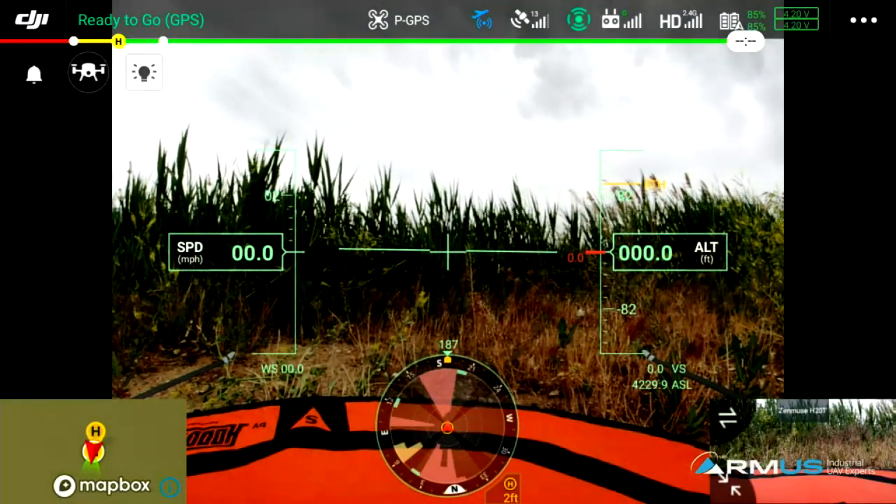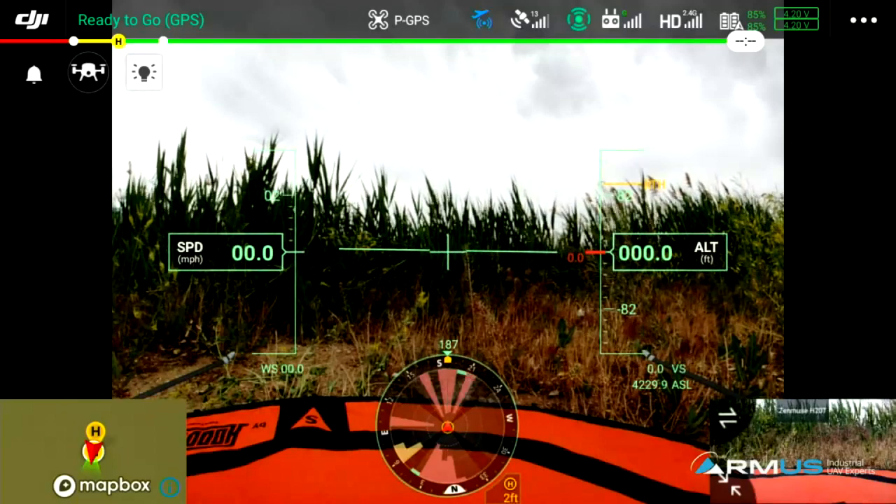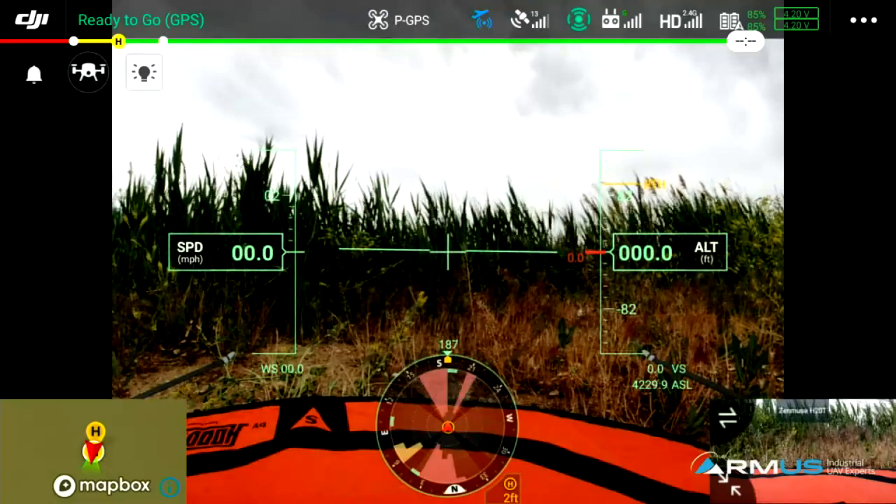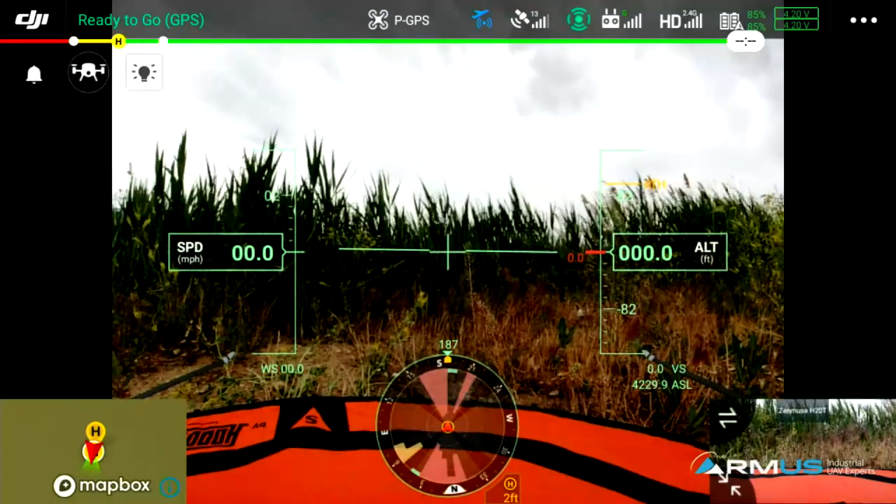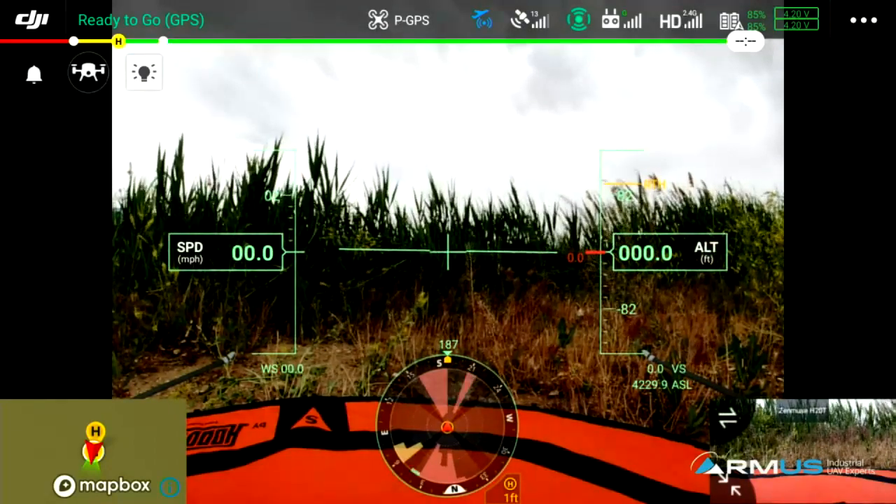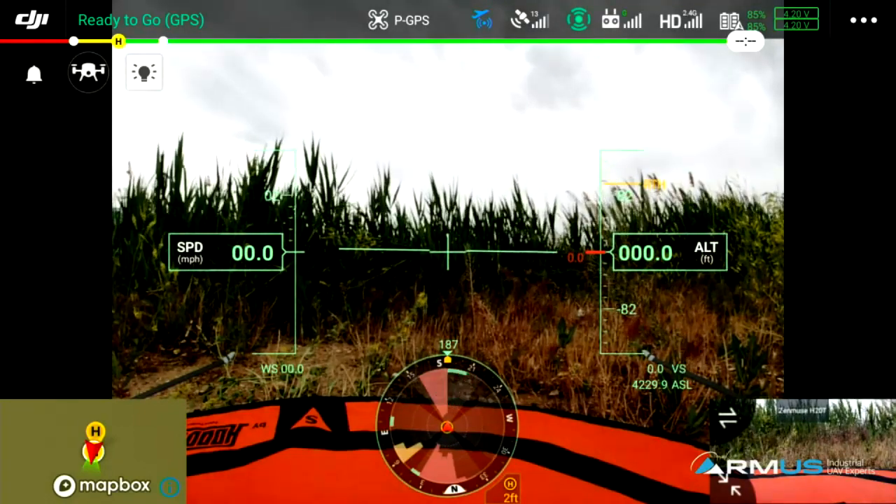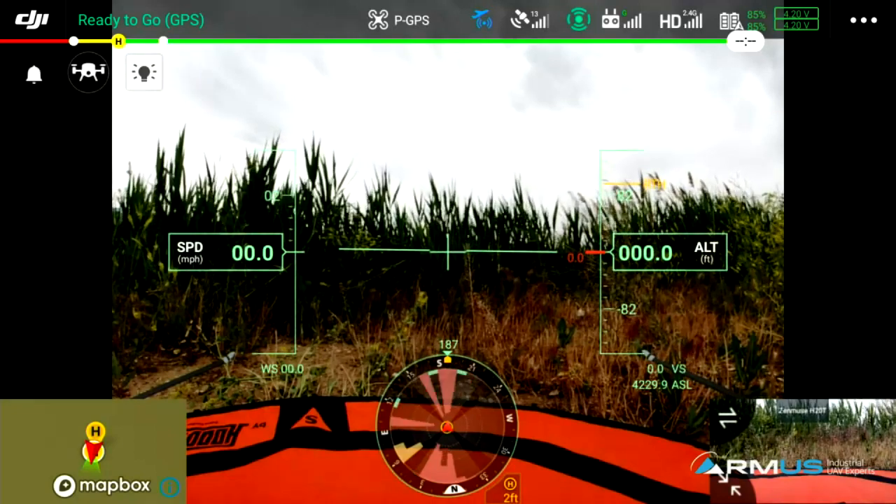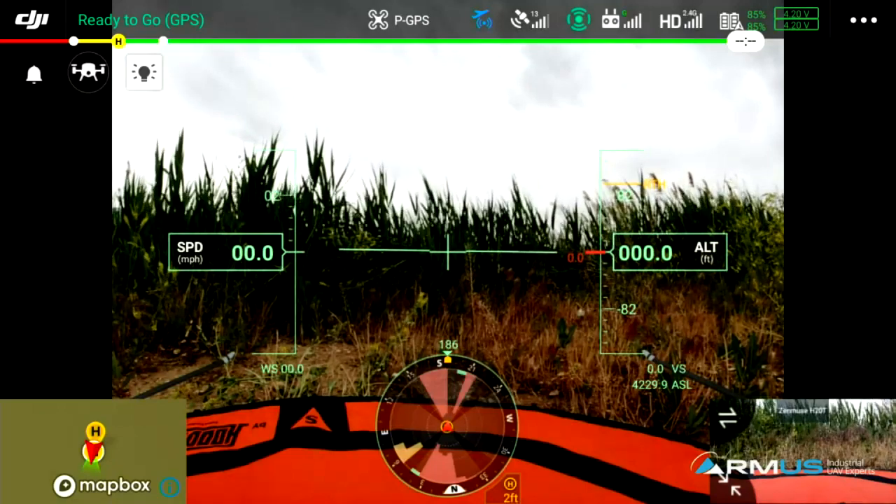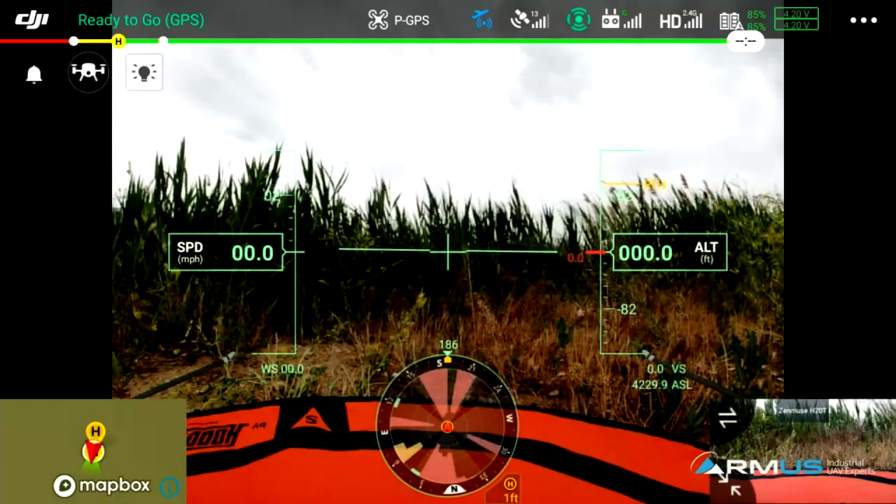A little run around this, basically the primary flight display. What we're looking at here is the FPV screen. The FPV screen shows us a number of things that are going on. The moving bushes, we can see that in the radar moving around. We are 2 feet, it says, from our home point, even though we haven't left anywhere yet. But as soon as we take off, we'll see both our altitude, our speed, and a compass heading. We also have a new feature on here called above sea level, or above your mean sea level. So we can see that 4,229 feet.